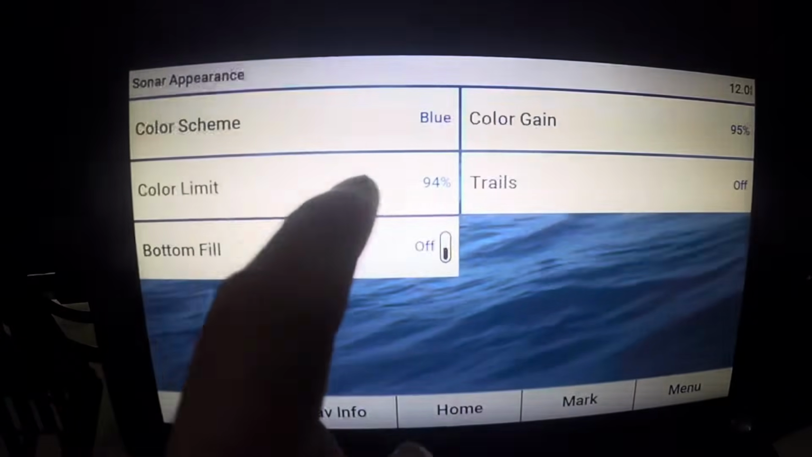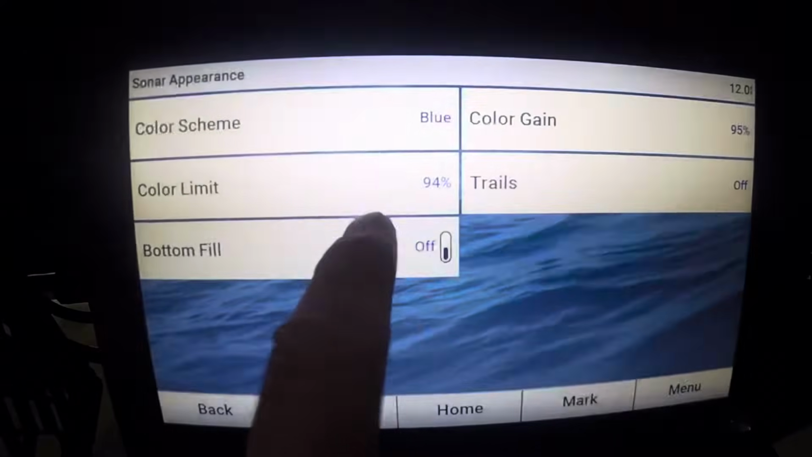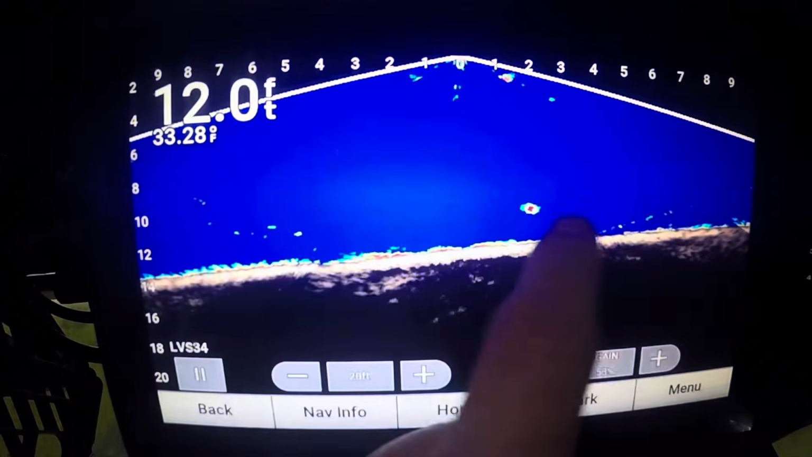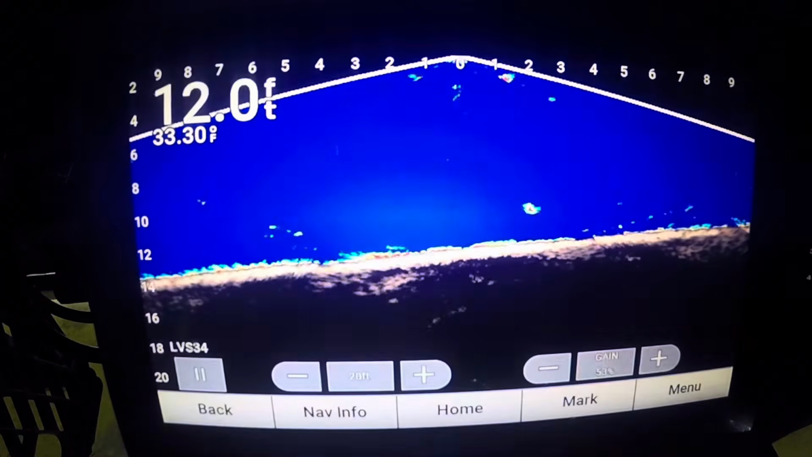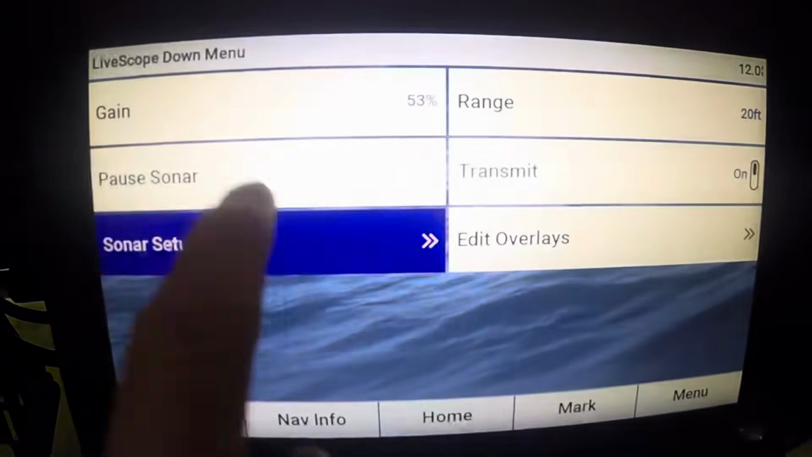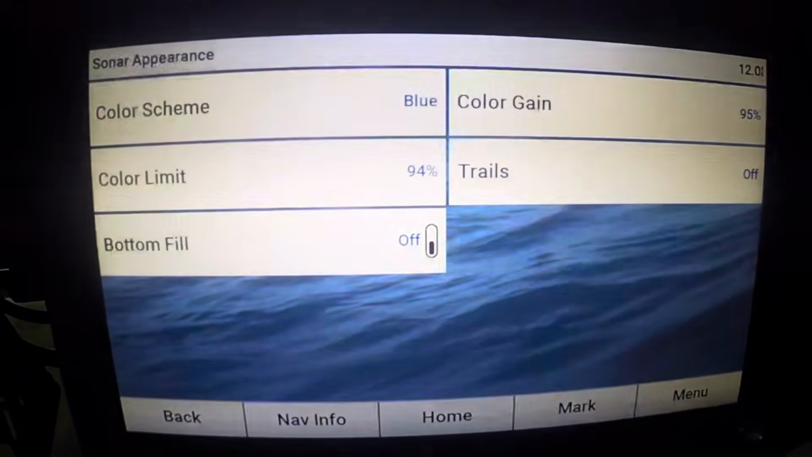Another thing for appearance is this bottom fill. I turn that off. You can put it on, but you kind of lose stuff on the bottom almost. I don't like how it's showing not a ton of stuff on the bottom. It just kind of takes away. So yeah, go into your menu, sonar setup, appearance, and bottom fill off.